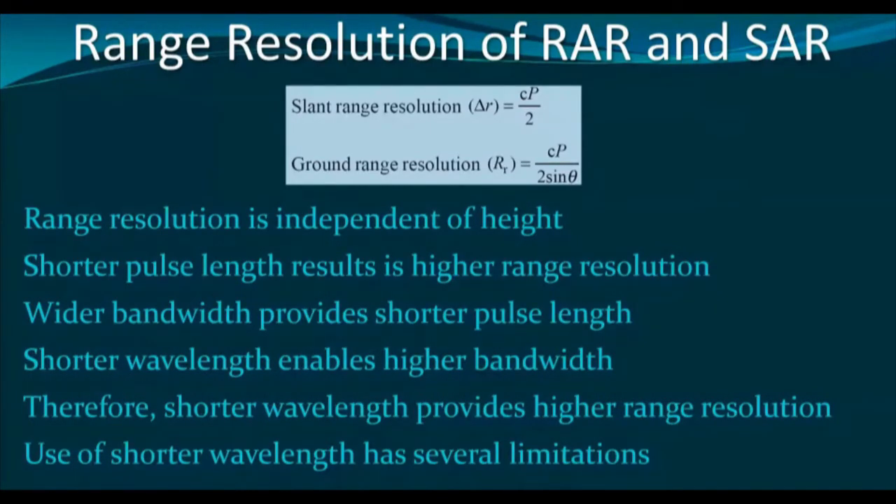Now, how can we get higher spatial resolution? If we can reduce the pulse length, or if we can reduce the gap in between two successive pulses, then we can obtain higher spatial resolution. But if we want to decrease the gap or pulse duration, then we have to use wider bandwidth, because only wider bandwidths can provide shorter pulse length.